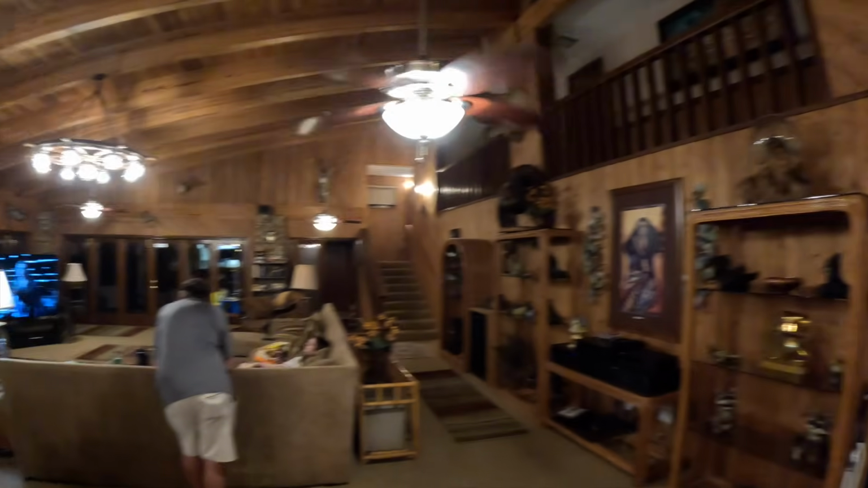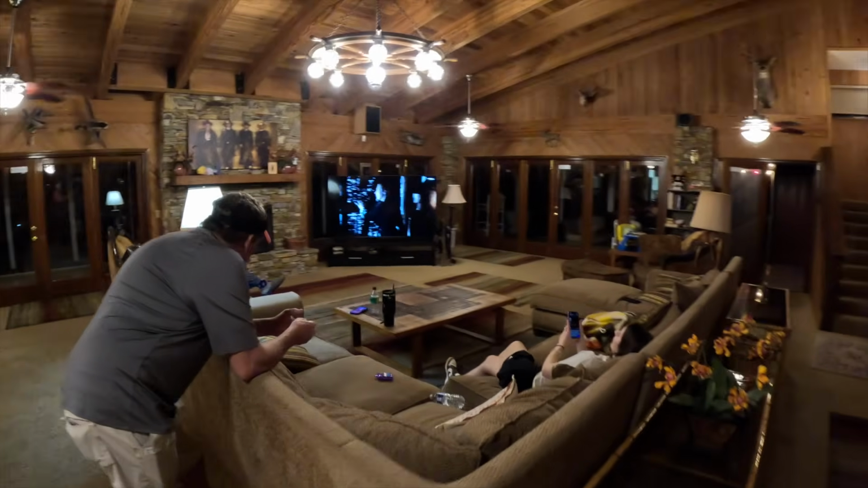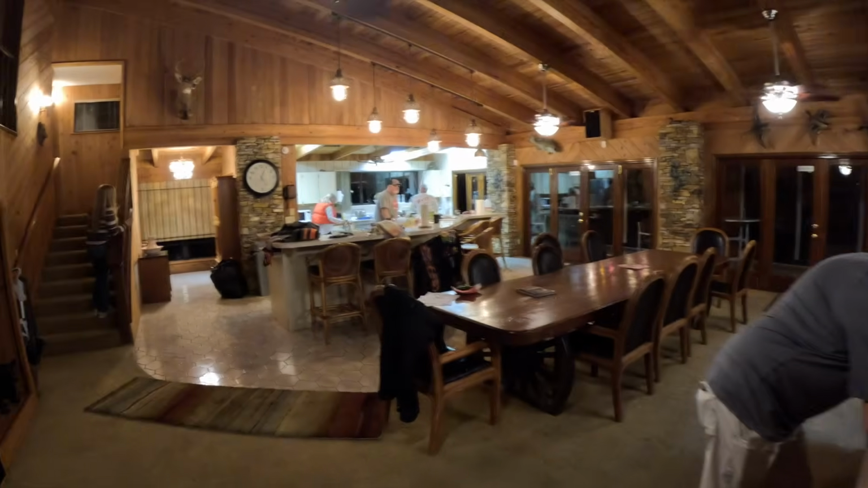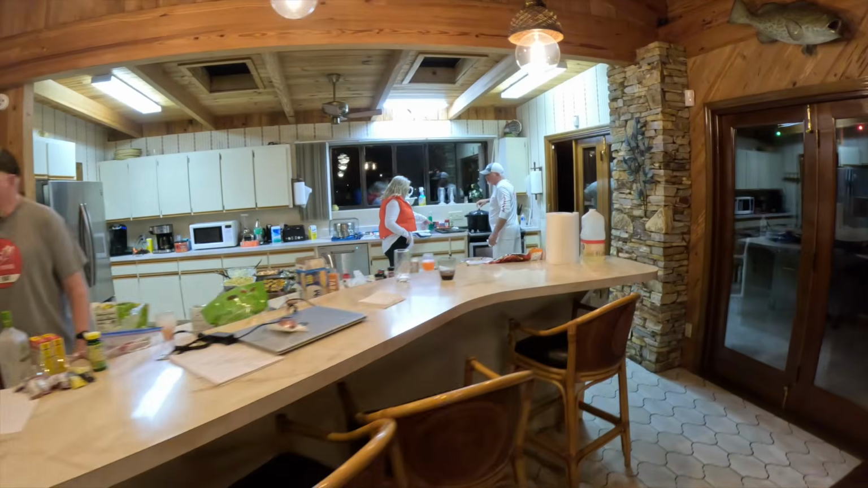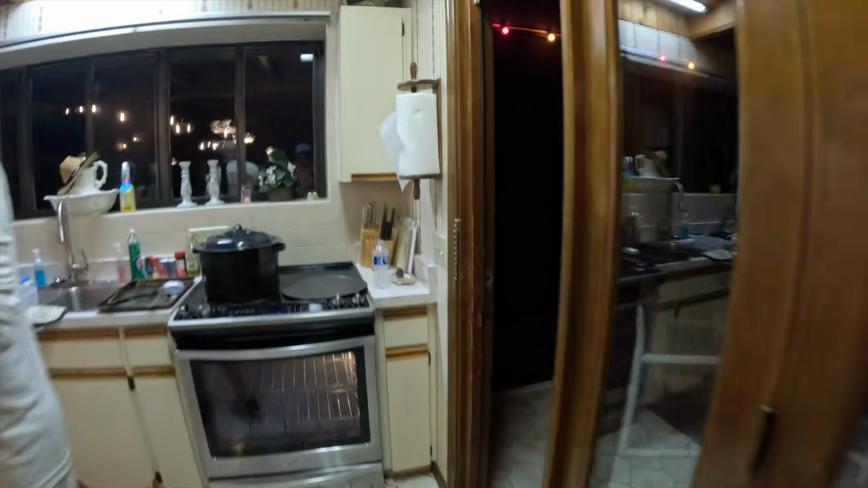Hey, speaking of tasting good, this is a phenomenal kitchen. This place is just insanely cool. You have all these bedrooms, master bedrooms. You have side rooms. You have a great screened-in porch with a fire pit inside the screen. Access to the lake. It's right on the St. John's River, right downtown Astor. How did you find this place, Les?